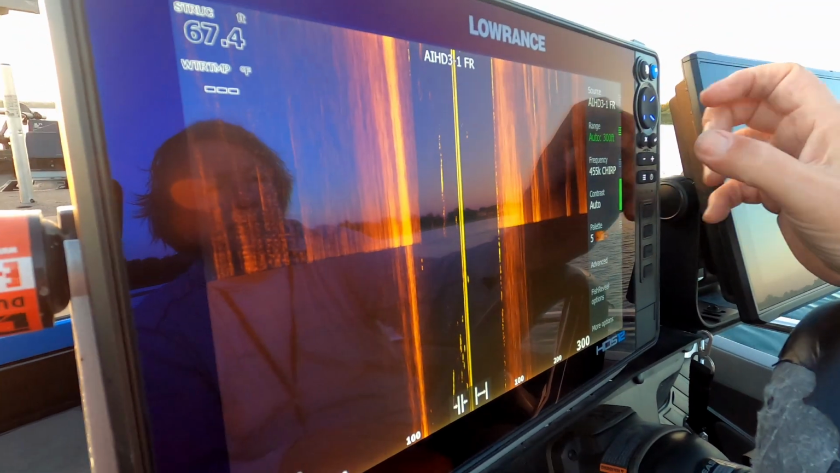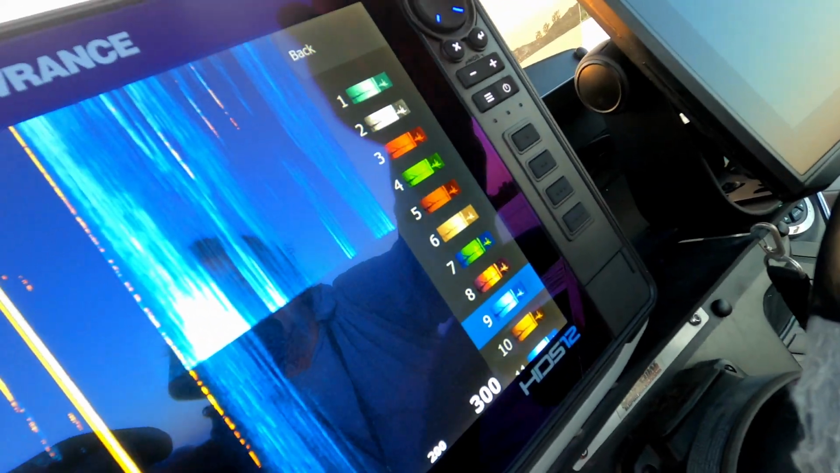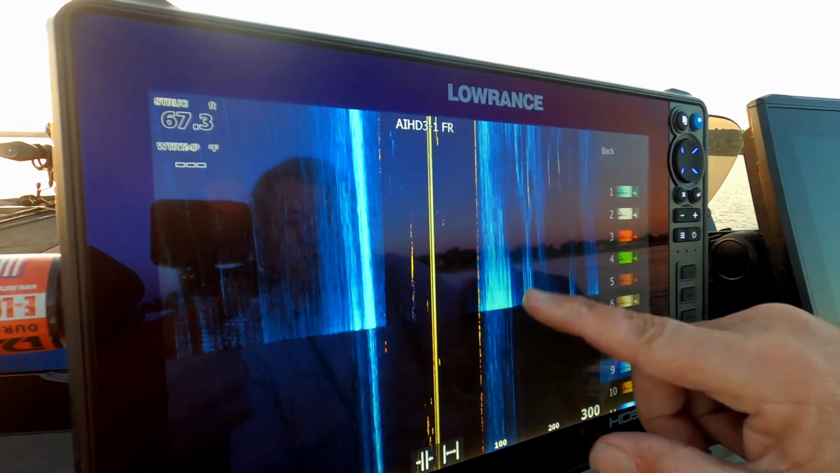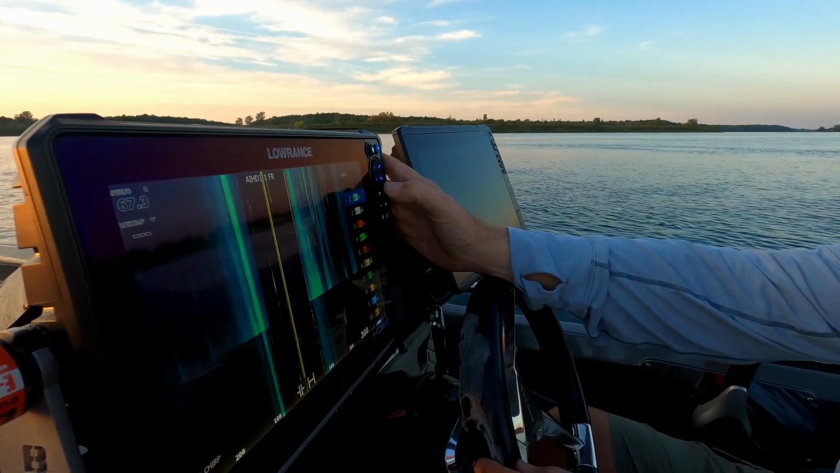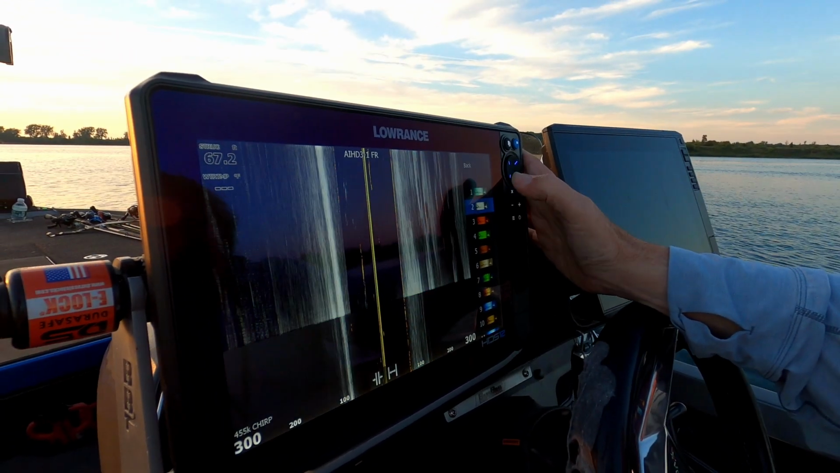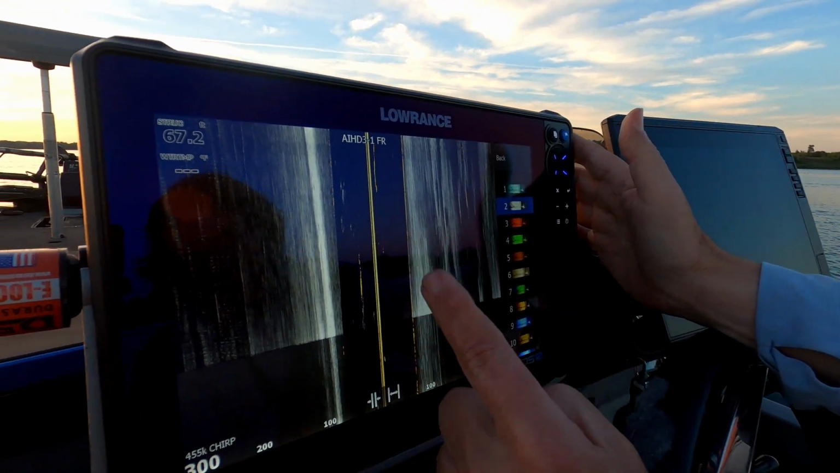If we go and switch our color palette around to, say, the bright blues, you can see same thing. Blue, everything is the same. I think this is the color palette he runs, or something close to it. This is more the aquamarine one. Now the white one, again, it doesn't matter what frequency you're running.